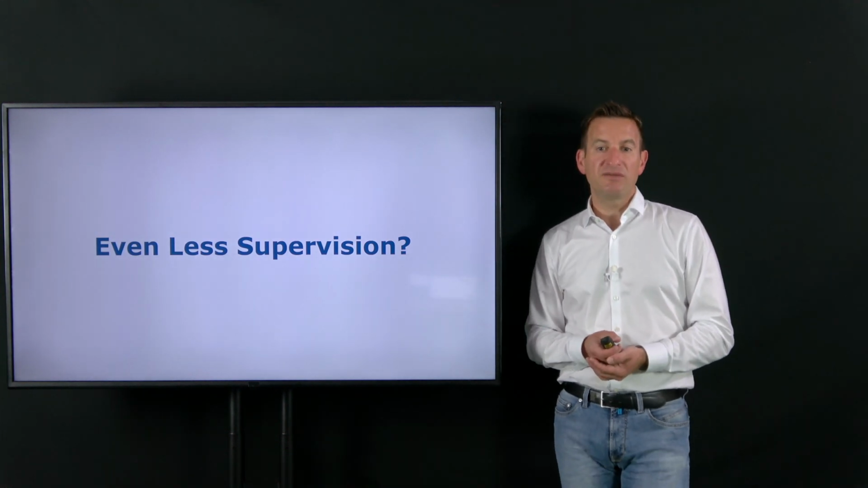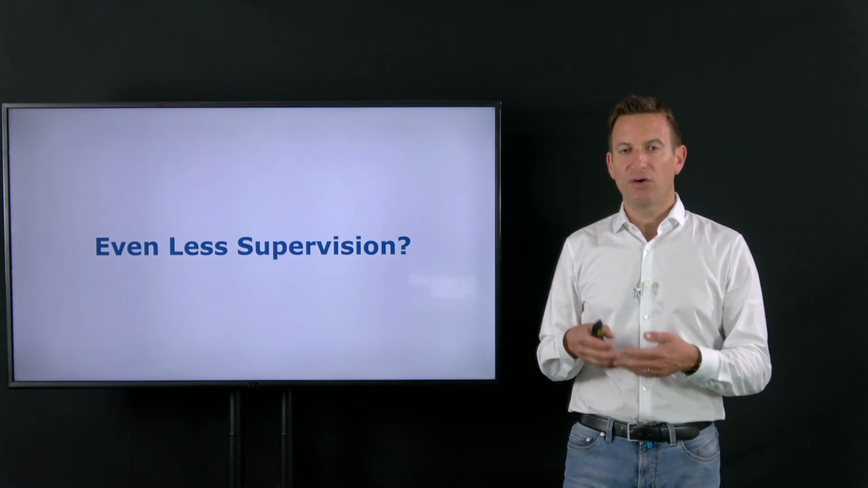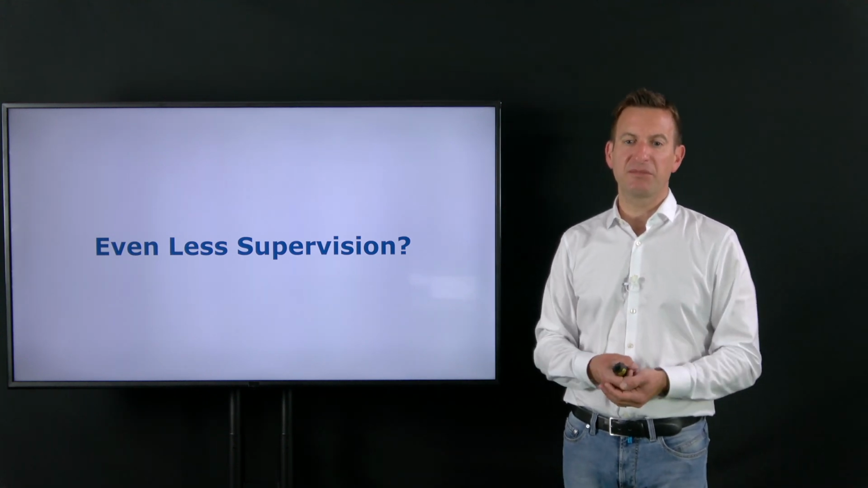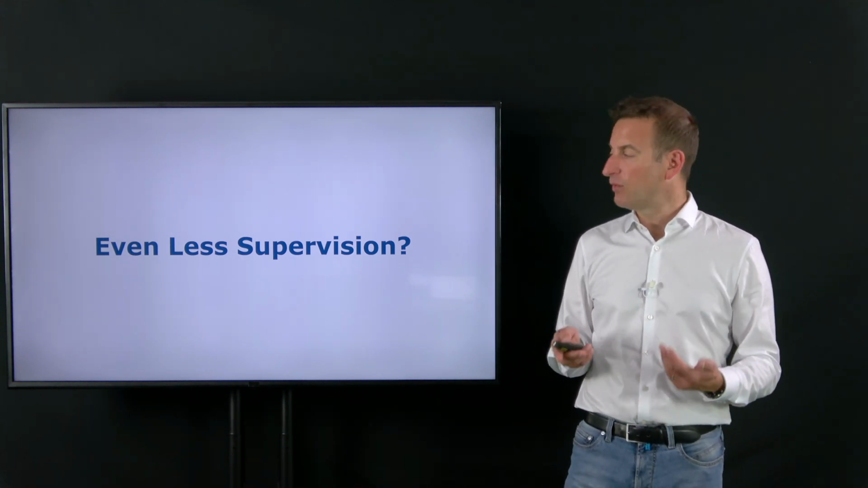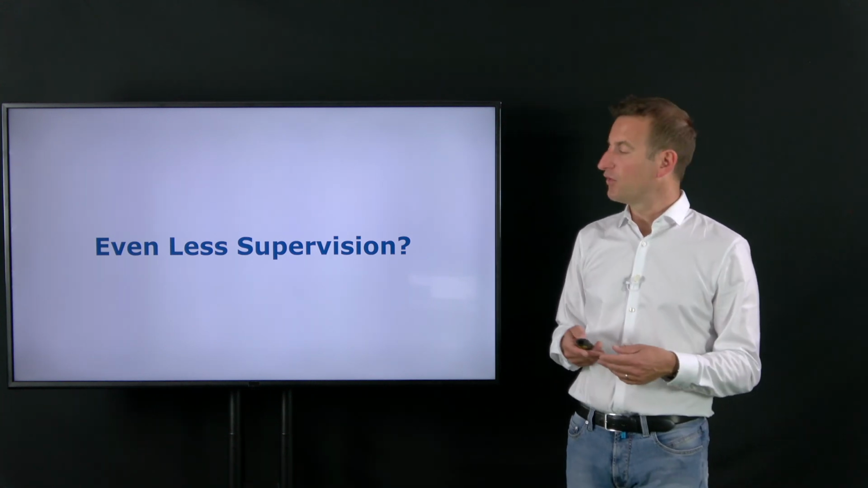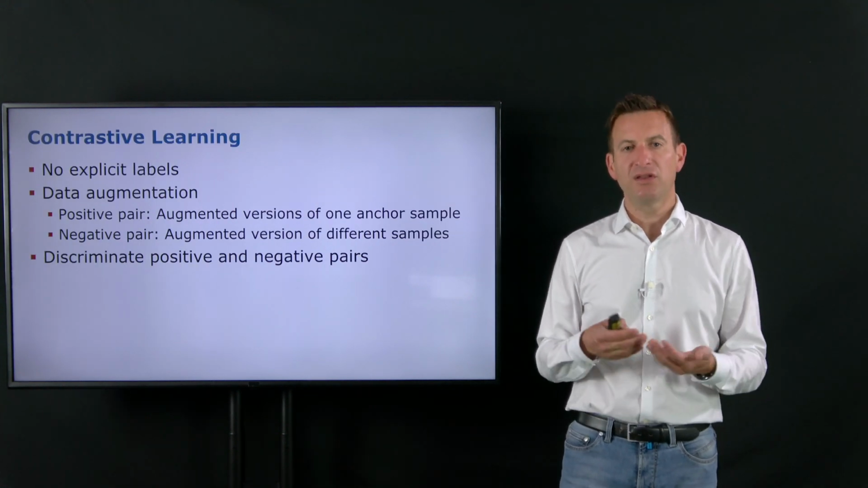Okay, can we go even for less supervision? Can we use data in a way also for more complex tasks, let's say again for the full semantic segmentation or even panoptic segmentation tasks, using a smaller amount of labeled data or even no labeled data? So we will start here, we'll look into a contrastive learning scheme that we have been using in two different